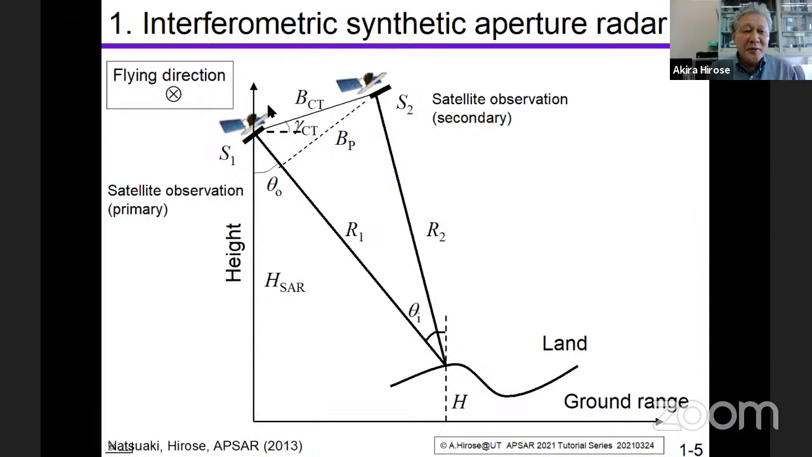When the satellite is flying here, at this point, it transmits a microwave to observe this point of the Earth, and it receives the backscattered wave here, almost at the same point.